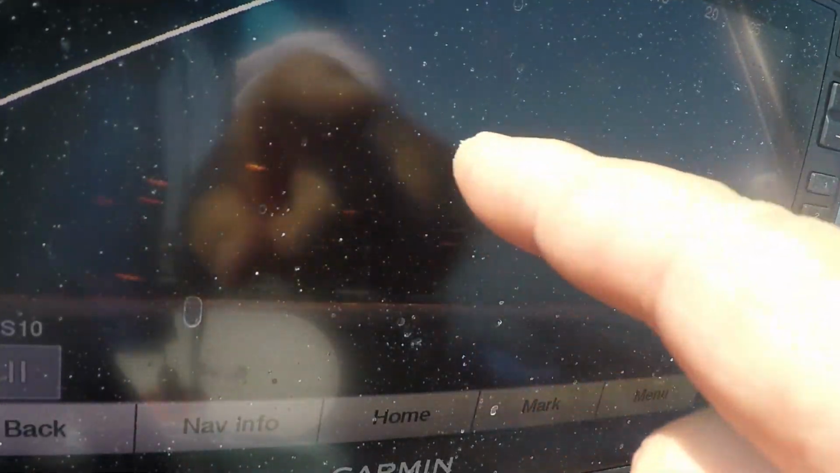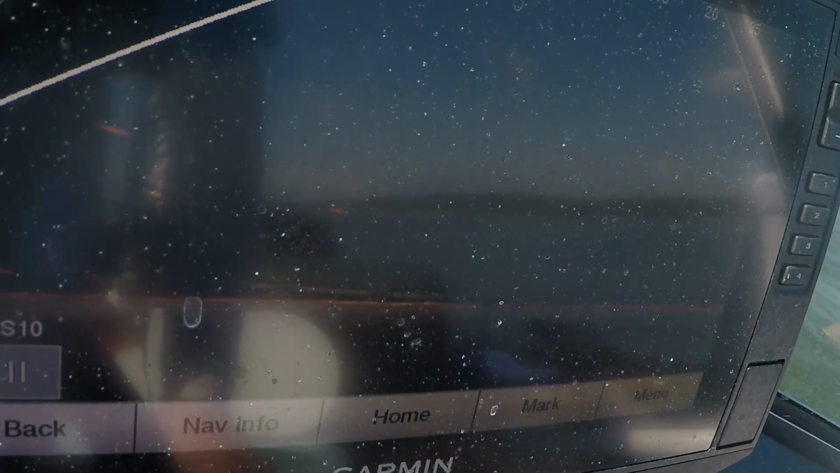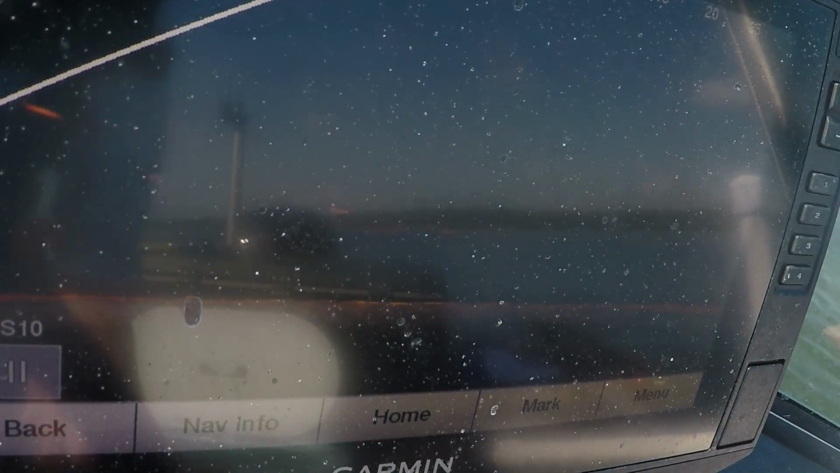Hi YouTube, so one of the things I'm noticing is there's a lot of fish on my graph, kind of anywhere from 30 to 50 feet. They're kind of drifting through, but they really don't look like striper. They actually look more like catfish.